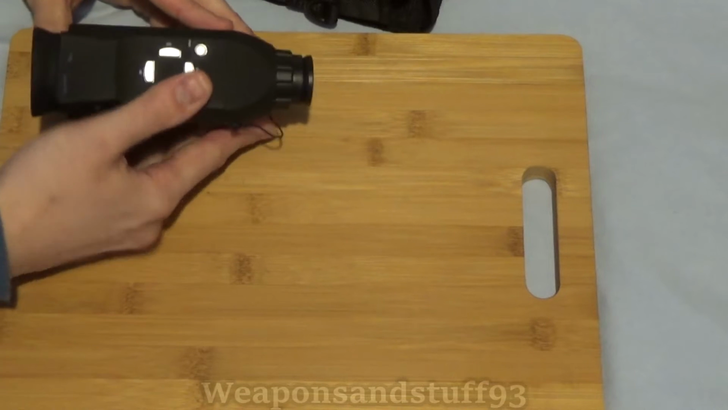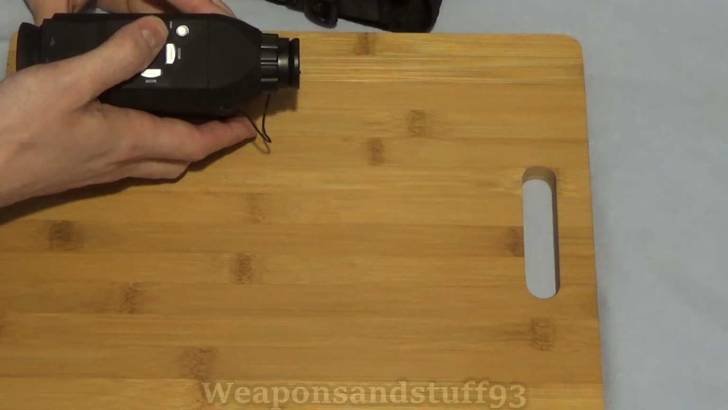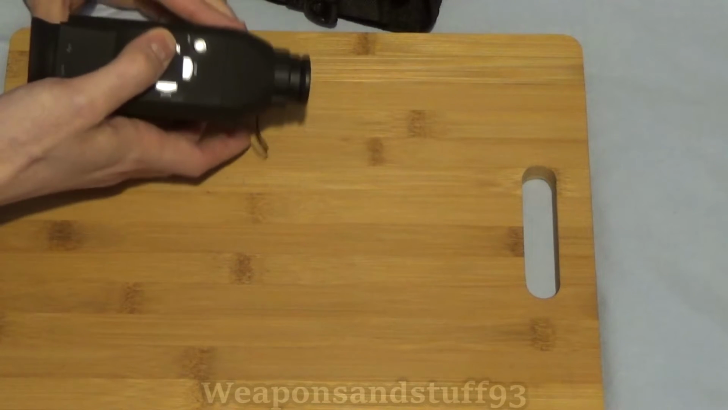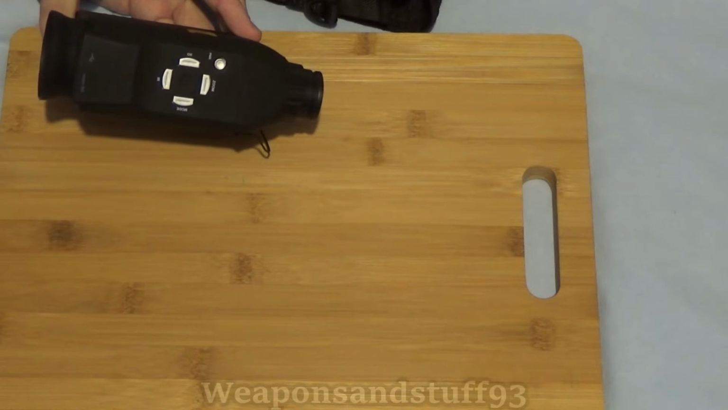And again, if you're using it in very dark conditions, you're not going to be able to see those buttons. So again, I'd have kind of liked textured, proper buttons there, not these little flimsy D-pad buttons. But again, it's for under £100 and you get a very good product for that.